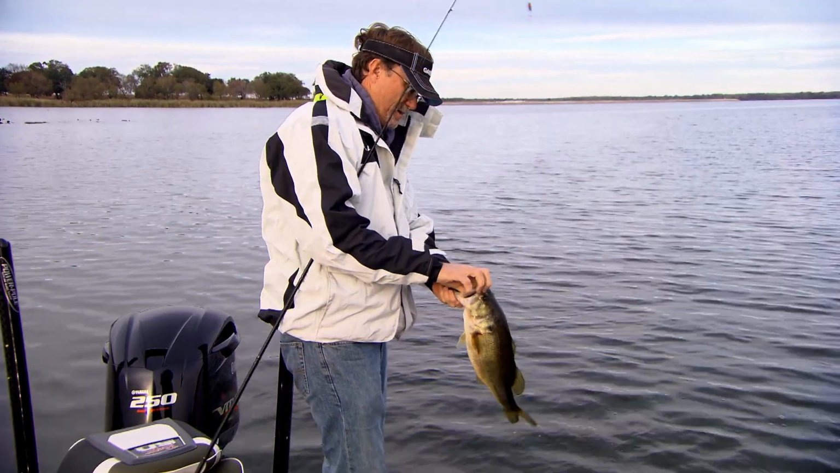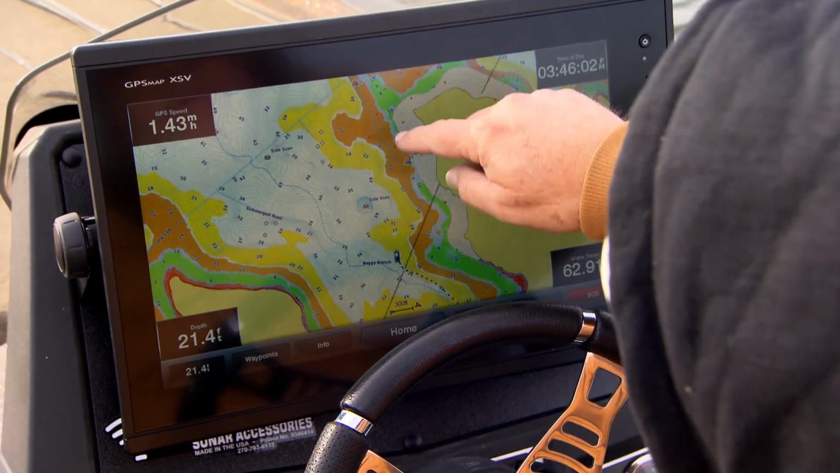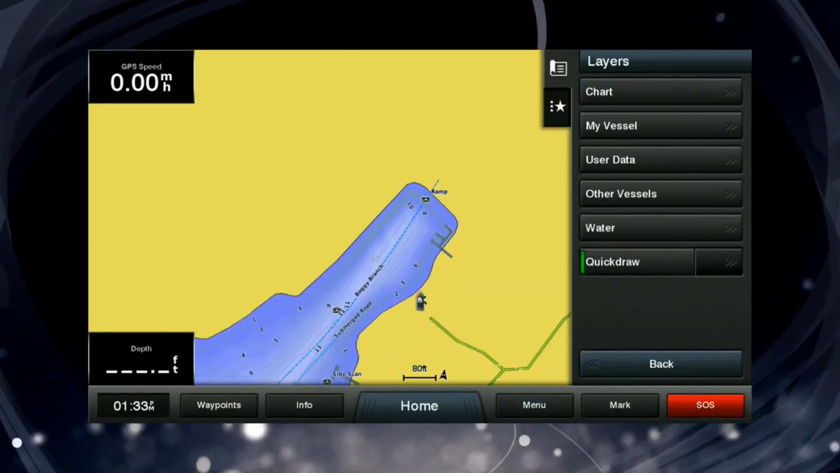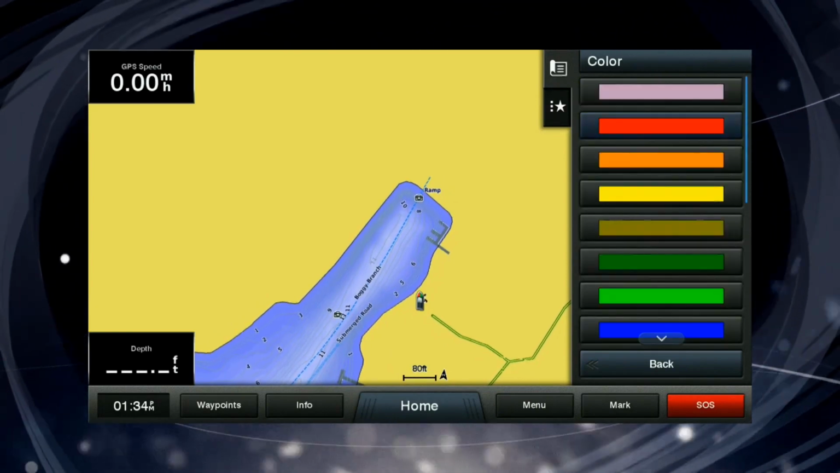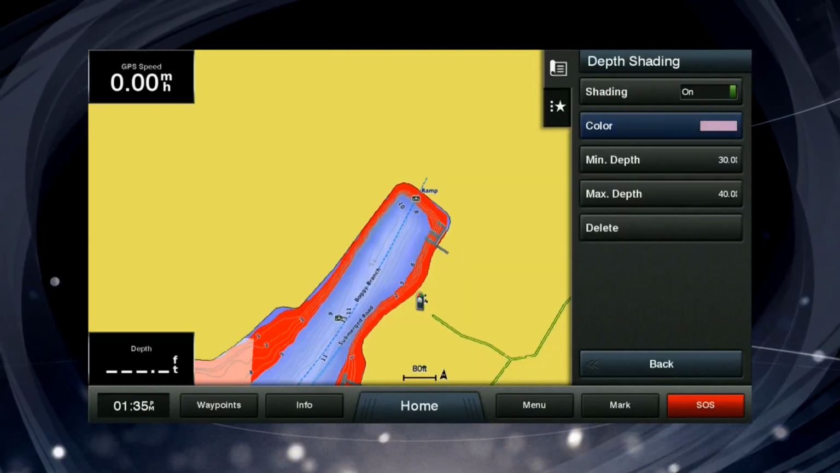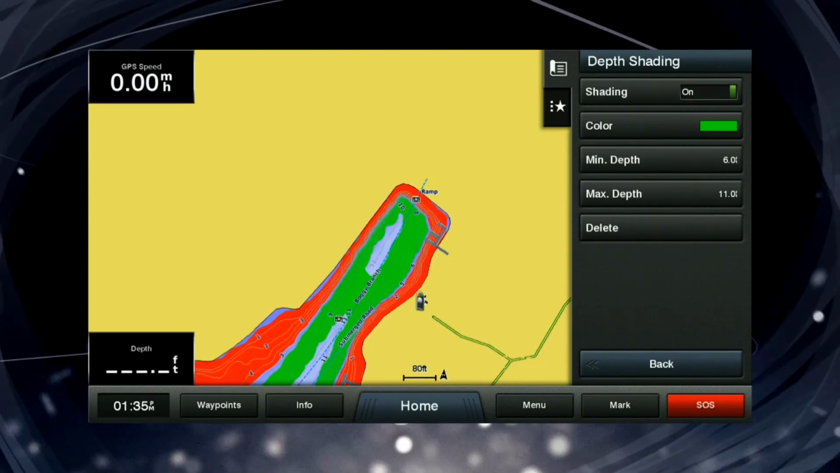The end user has the ability to set up different depth ranges for finding fish at certain depths. And I actually have a system that I go through to set up colored depths on every graph. I do a red color for my 0 to 5 foot. And then I try to make really opposing colors at the next point. So I may use a bright green as my 6 foot to 11 foot.